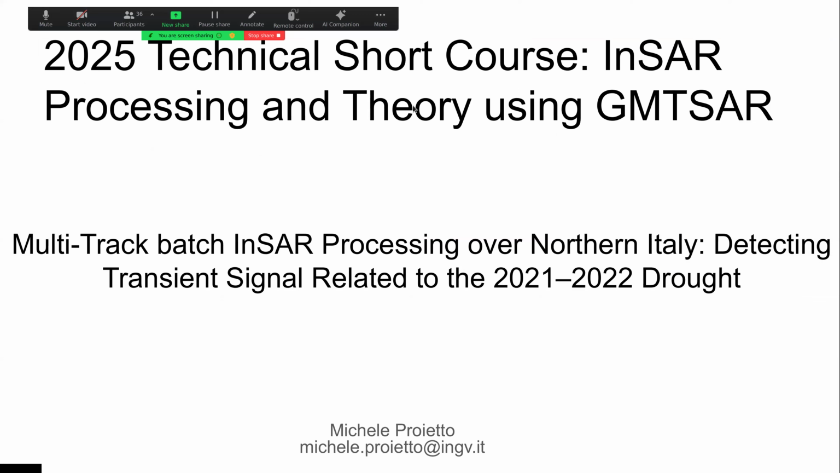Hi, everyone. My name is Michele Proietto, and I am a PhD student at the University of Bologna in collaboration with the INGV, the National Institute of Geophysics and Volcanology. I am finishing my first year of PhD, while most of the year was dedicated to processing InSAR data over northern Italy.